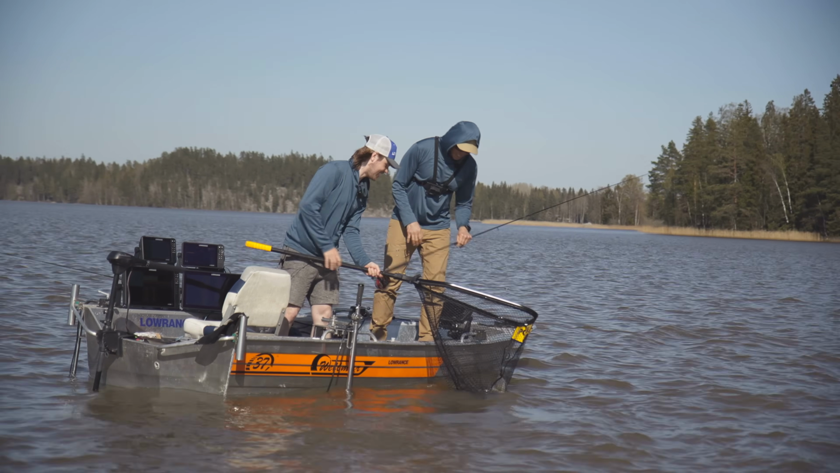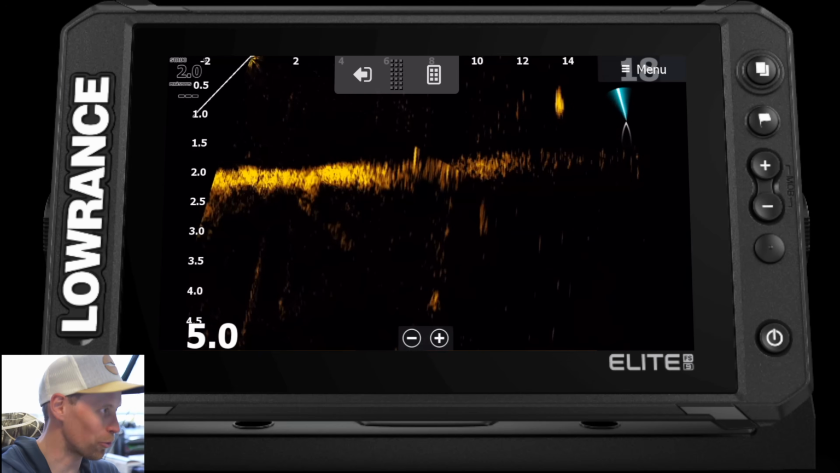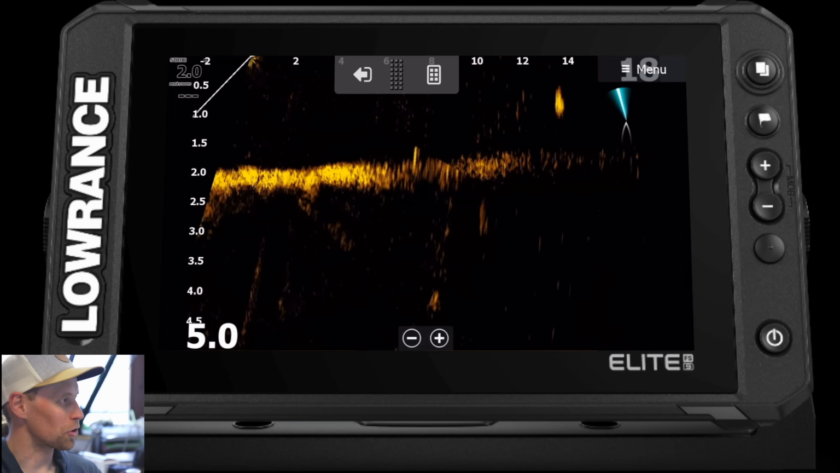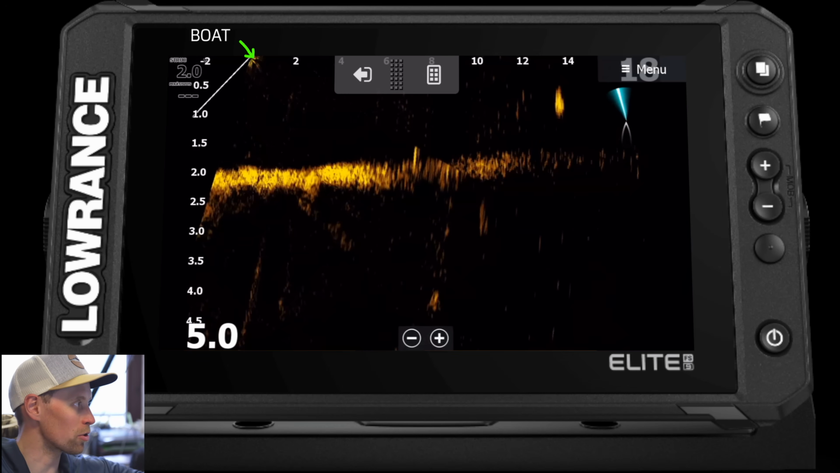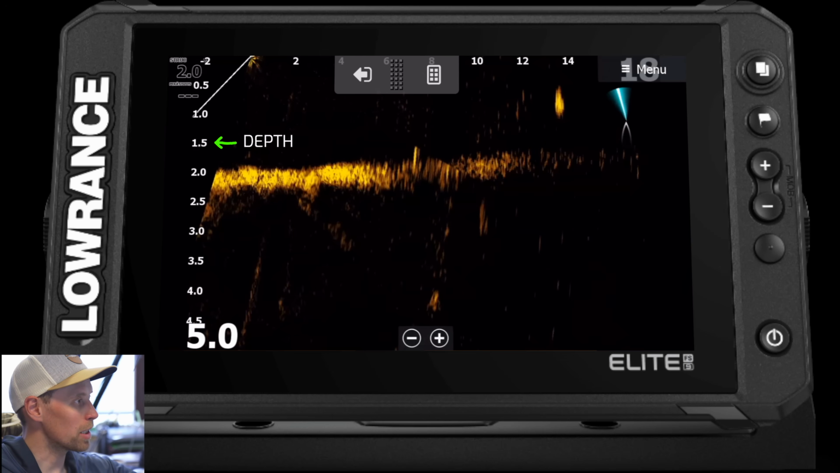Yes. Hyvä. Let's do that in instant replay so everybody understands what's happening. So I have a recording here and I'll just go quickly through what's happening. So the numbers on the top of the screen is the distance from the boat. So you can see that angle or the line there on the top, that's 0. And you can actually also see -2. That means you can actually see 2 meters to the back as well. And then the numbers on the side is the depth. So you can see how deep we're fishing and how deep is the fish.